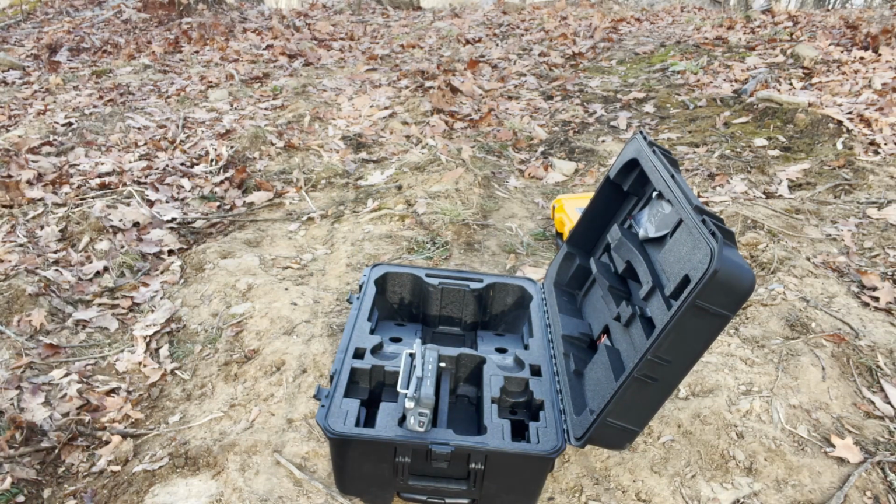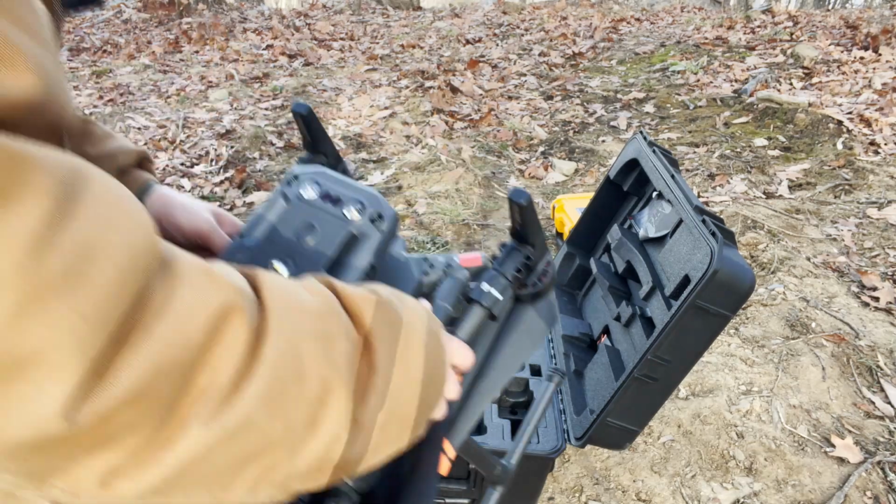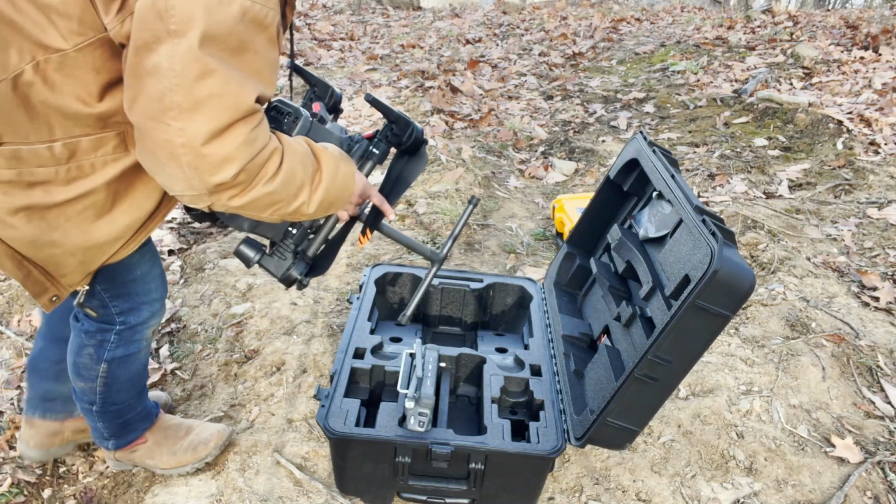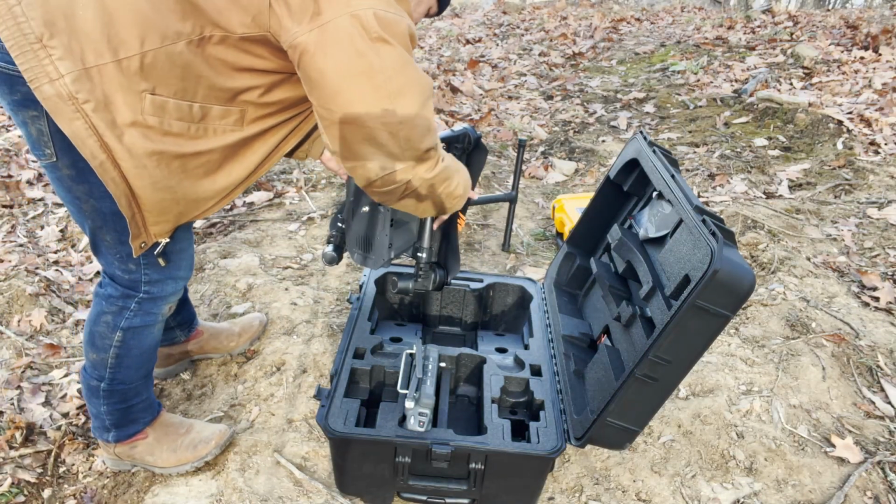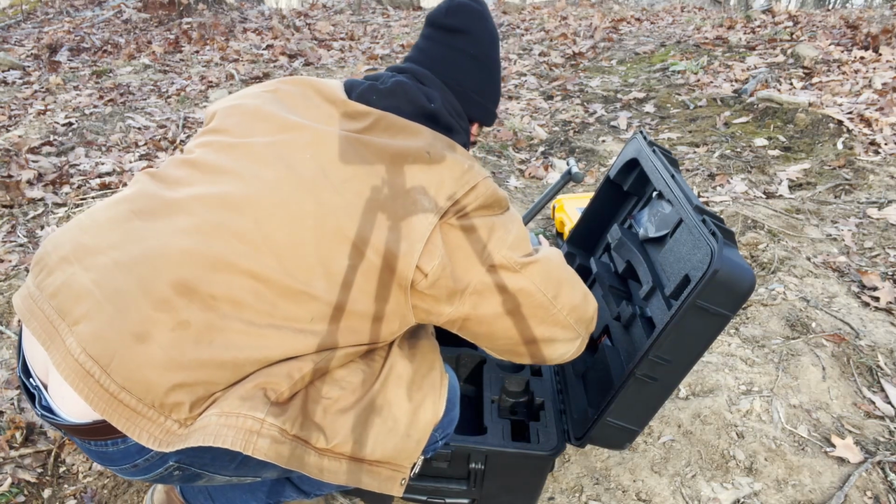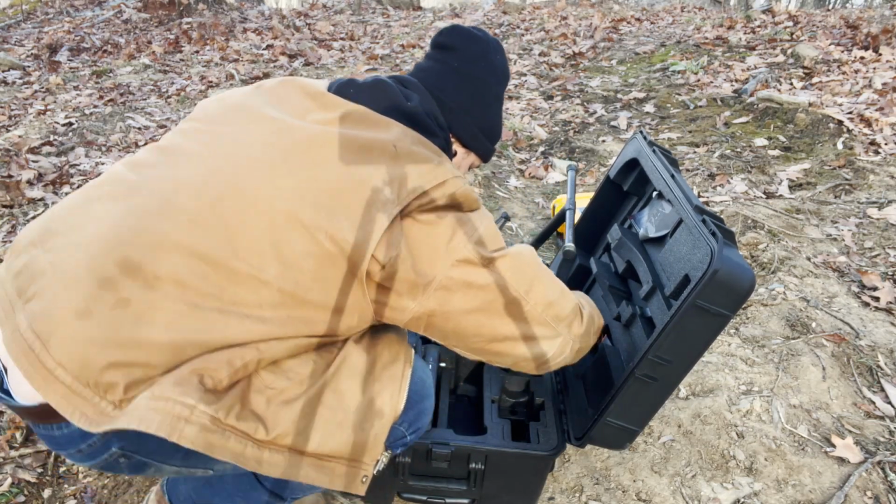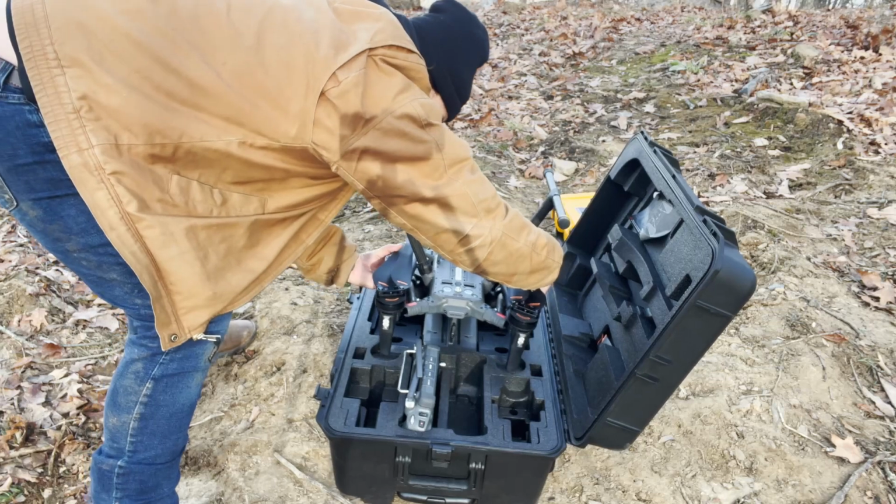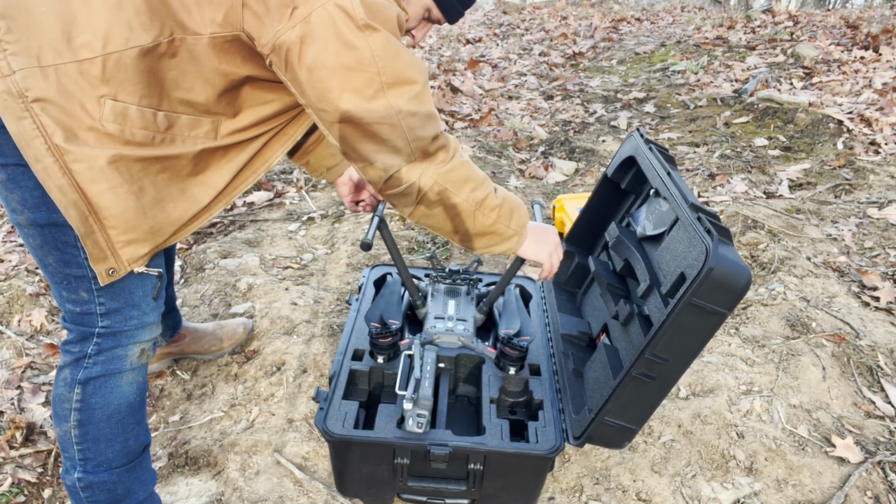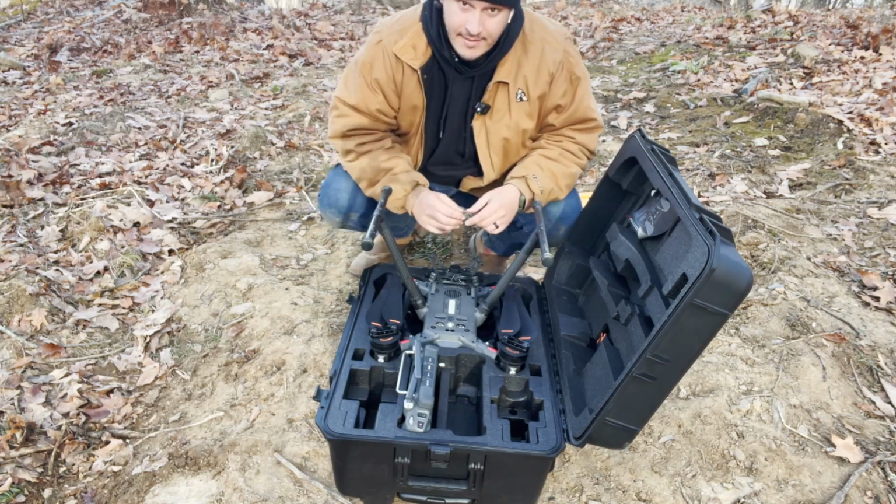All right, so very safely, we're gonna put our drone in the case. I like to kind of get my fingers up like this, just like that. Keep our hands over it, and just slowly, like a glove, place it right in there. That's nice. All right, now it's time to close this thing up.